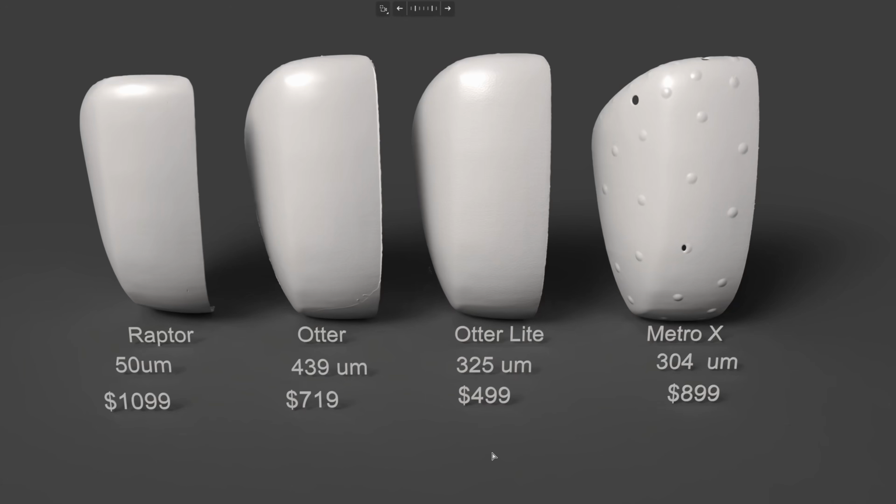Okay, let's talk about the ease of use. The Raptor would be the easiest scanner to scan this part. It has a very low leaning angle, so you can lean it almost parallel to the turntable, and it can capture most of the sidewalls. You require that for merging with the next scan. So the Otter, the Otter Lite and the Metro X give a similar leaning angle, so you cannot lean that much with the Otter and the Otter Lite, so they capture a very small amount of the sidewall.